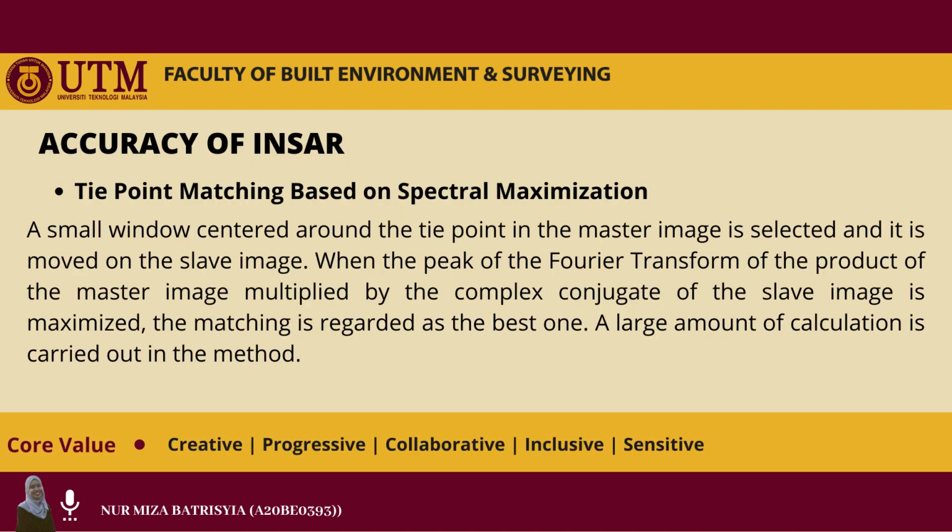As for the accuracy of InSAR, one of the approaches that can be applied is making a strategy for tie point matching. Tie point matching has 2 different factors, which are the size of the window and the matching strategy. One of the methods that we can apply for the tie point matching process is a technique based on spectral maximization.